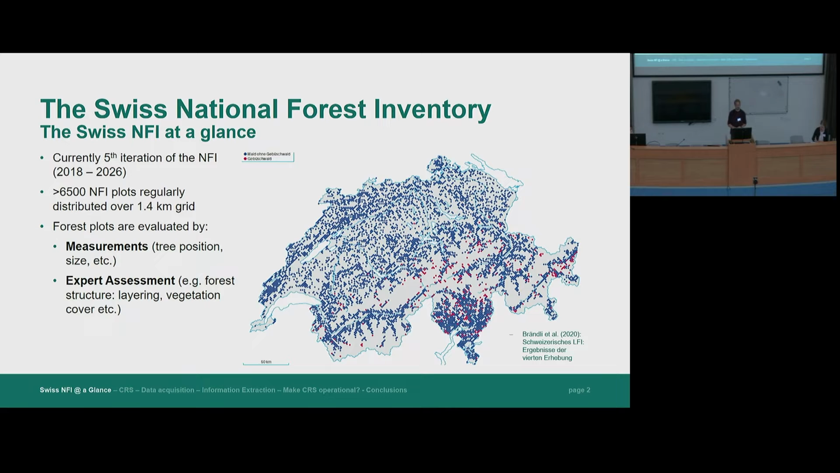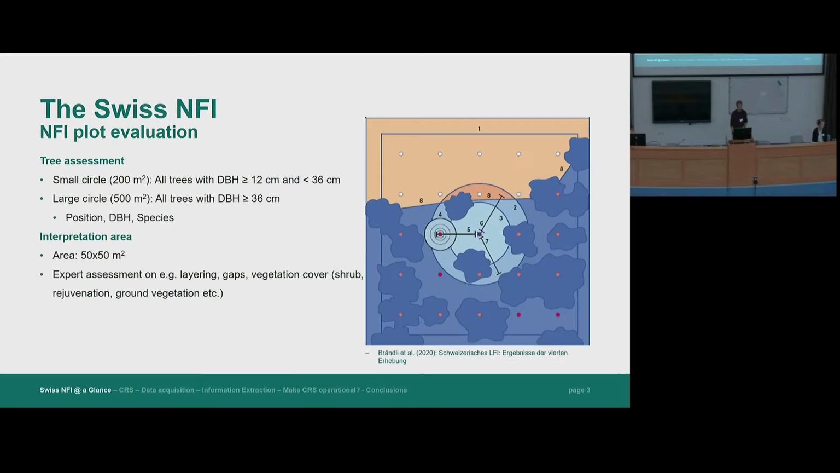So we're currently in the 5th iteration, which goes from 2018 to 2026. The first iteration started in the 1980s, and all over Switzerland we have around 6,500 forest plots regularly distributed, and on these plots multiple measurements as well as expert assessments are going on in order to assess the forest structure. So how do these plots look?